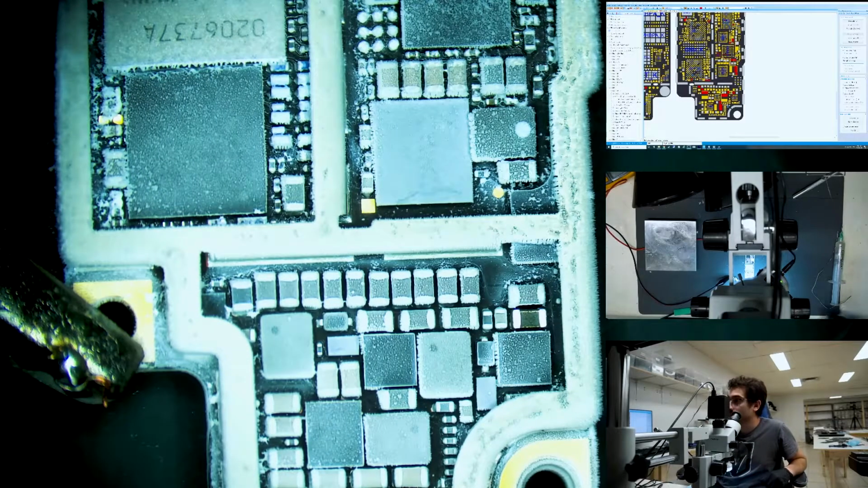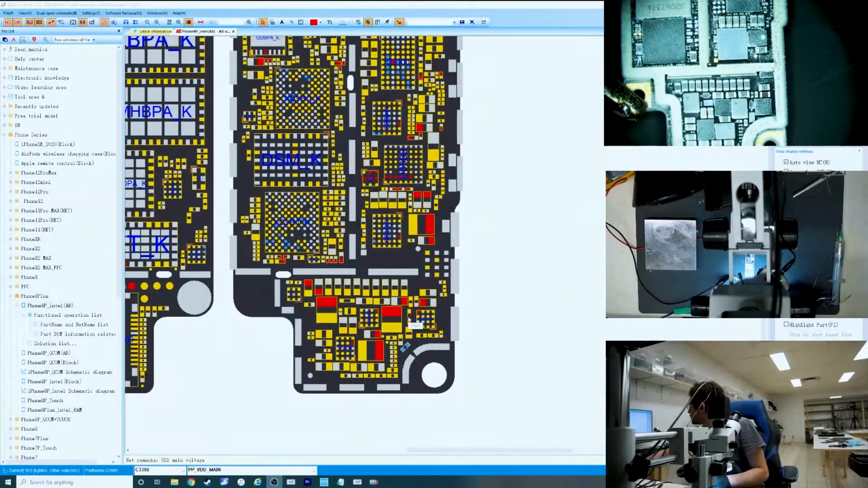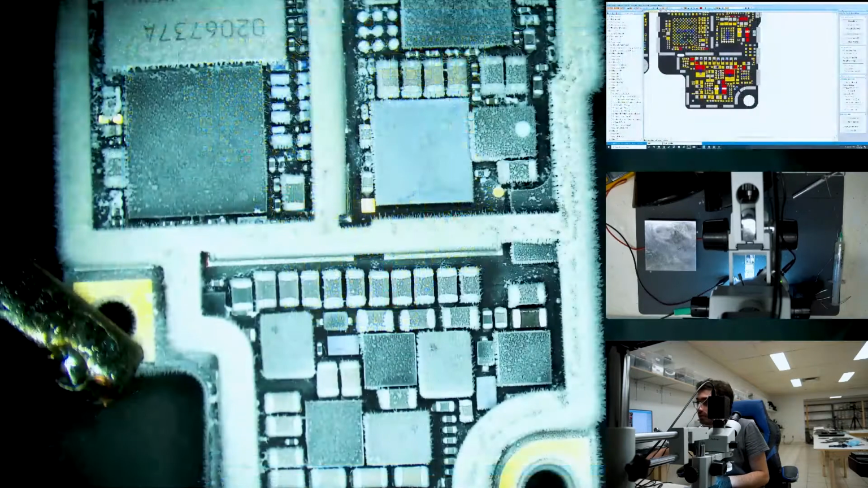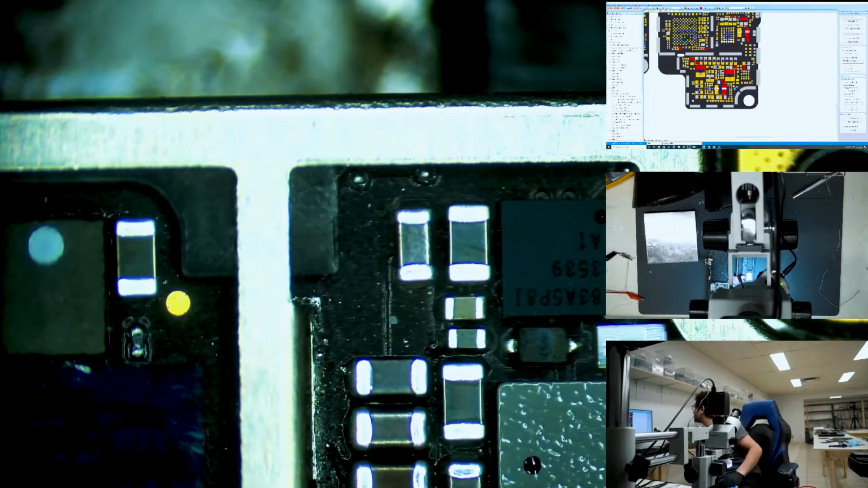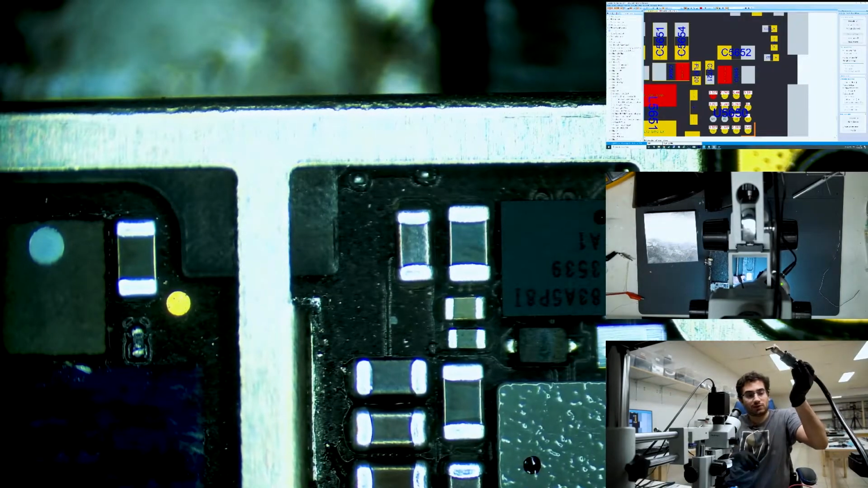Alright. So, right there. And that is in fact a VCC main point. So it looks like we've found our culprit. Alright, so C5695 is our culprit on VCC main. Let's, I'm gonna remove it from the board.